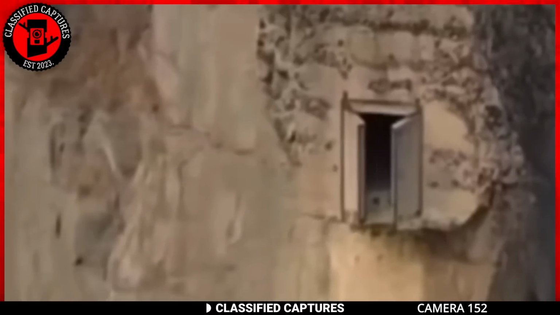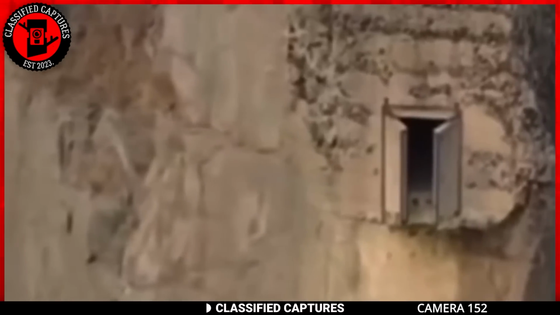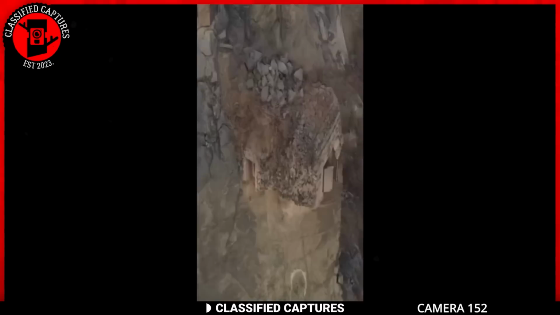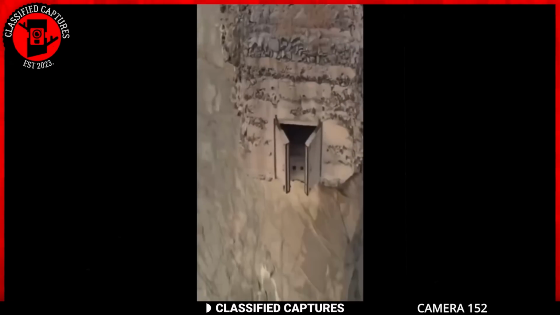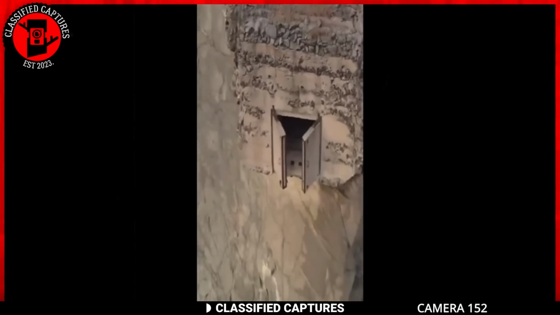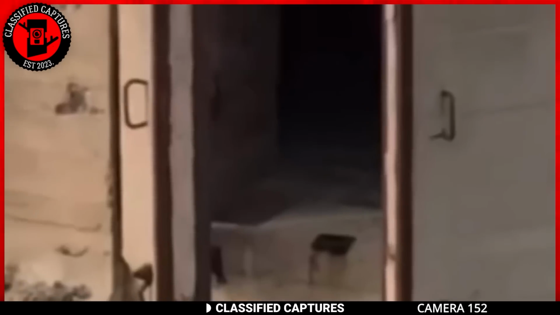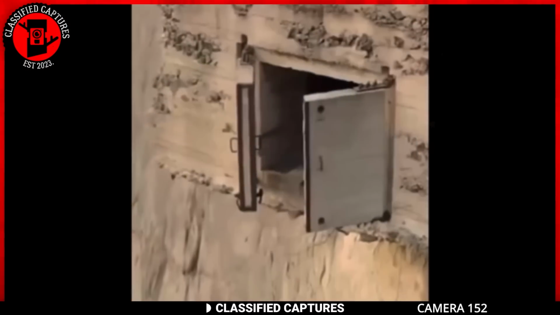In this case, the erosion of the cliff has revealed the bunker door, creating a surreal and almost surrealistic scene. The erosional landscapes can occur due to a combination of factors, including weathering, wind, water, and geological processes. Over time, these forces can shape and alter the contours of the land, uncovering hidden structures and artifacts.